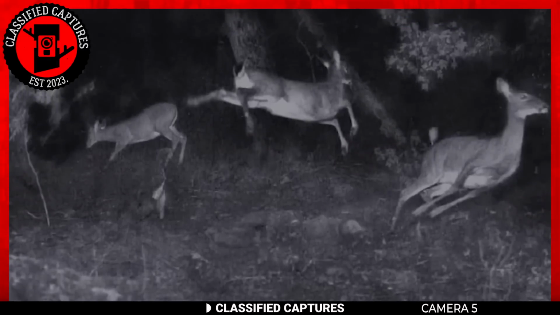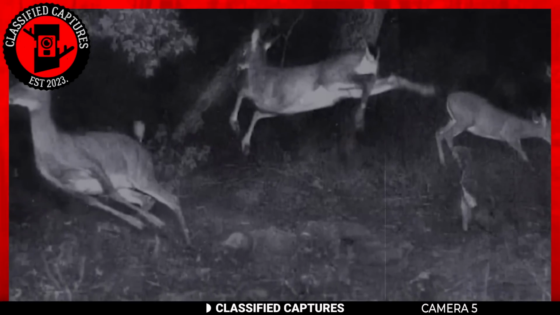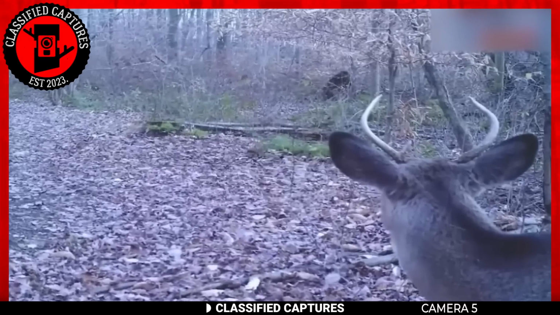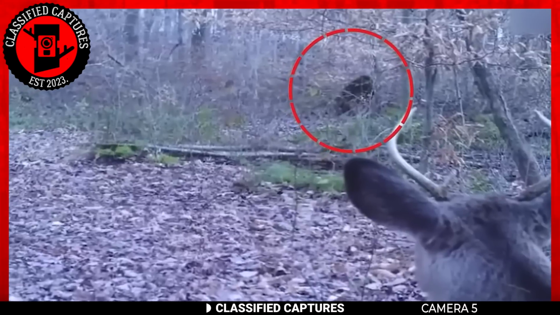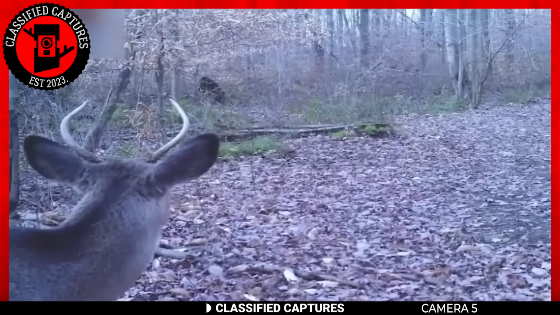But by what? The owner of the trail cam couldn't figure it out at first. That is, until he reviewed earlier trail cam footage from the same location. In one bit of the footage, he saw a beast with dark fur staring in the direction of the trail cam. Actually, it wasn't staring at the trail cam at all. It was staring at the deer in the image. It's almost as though it was stalking them.